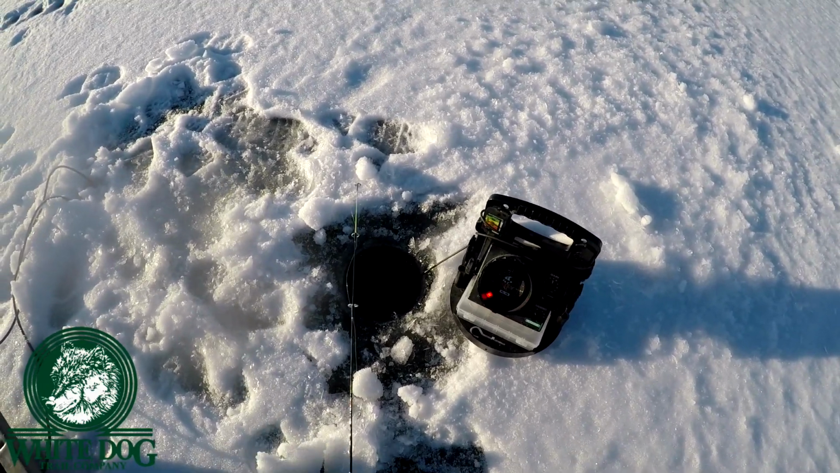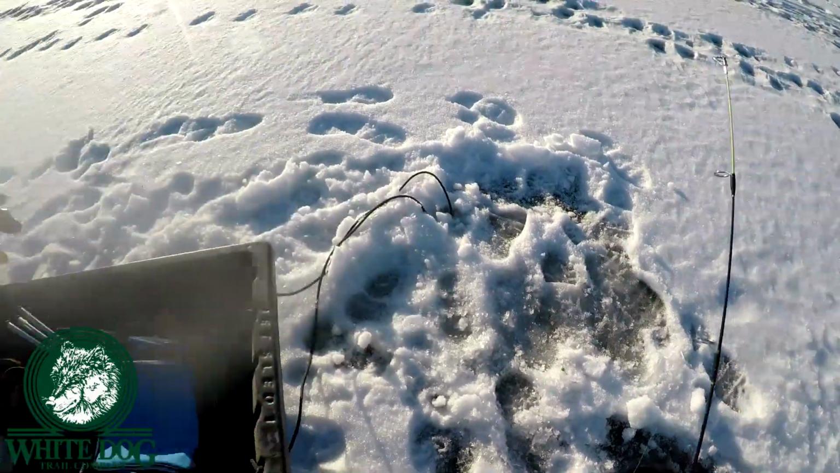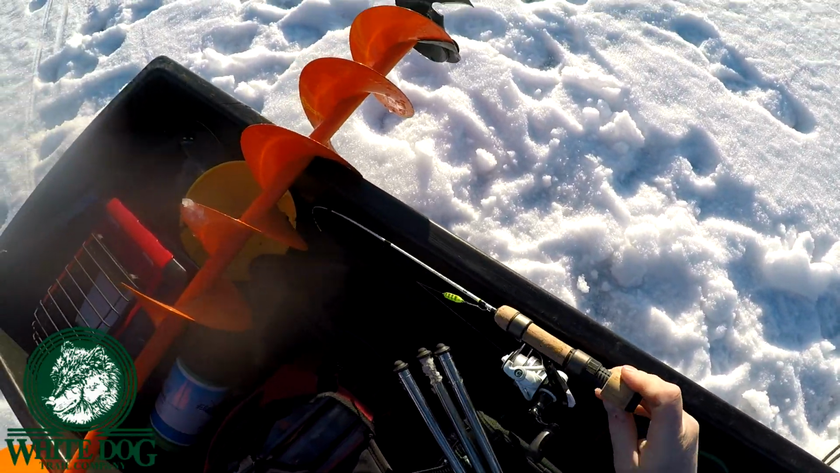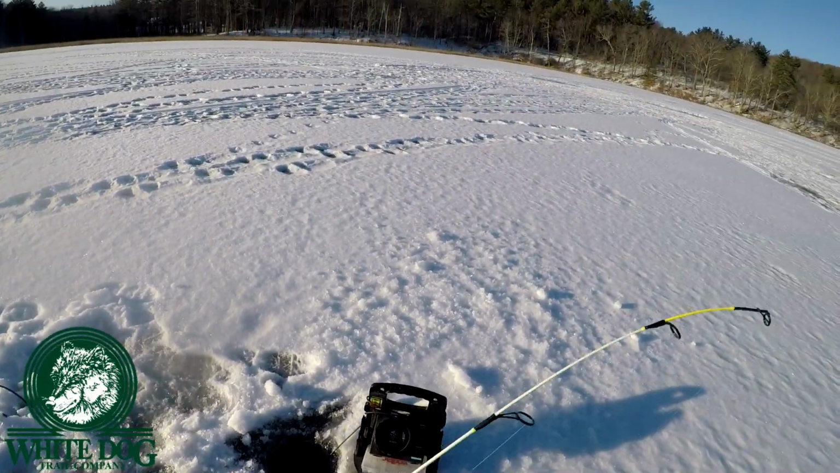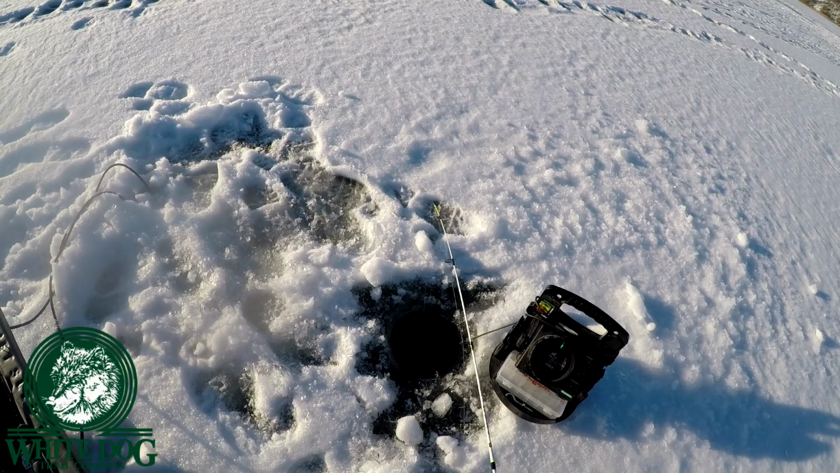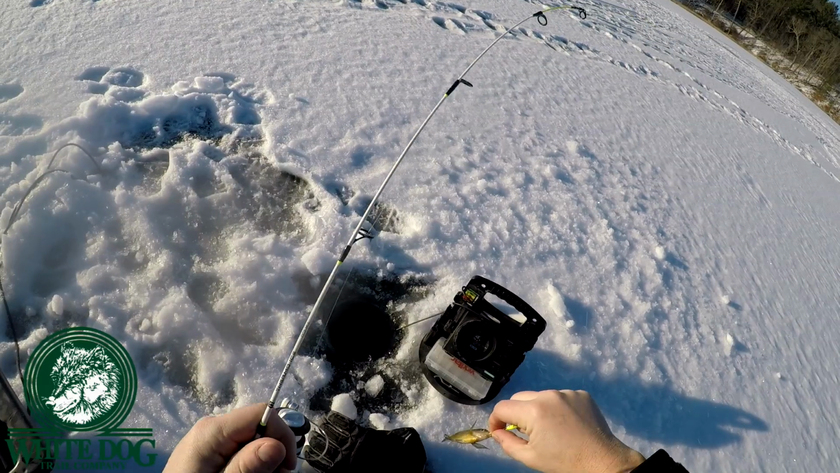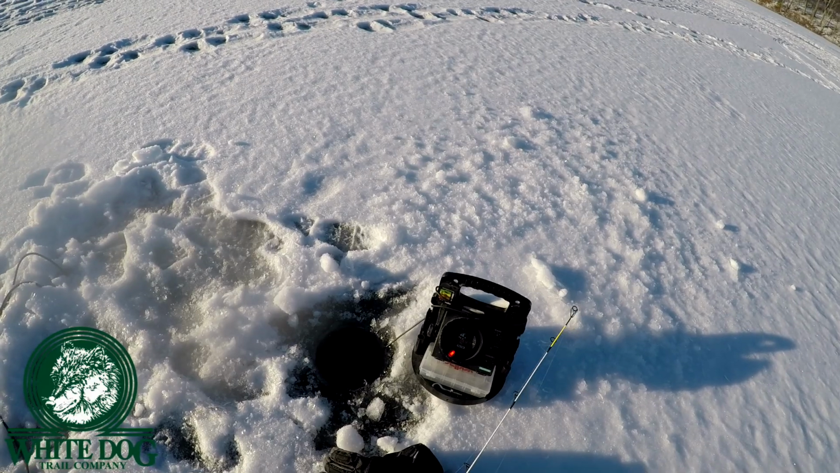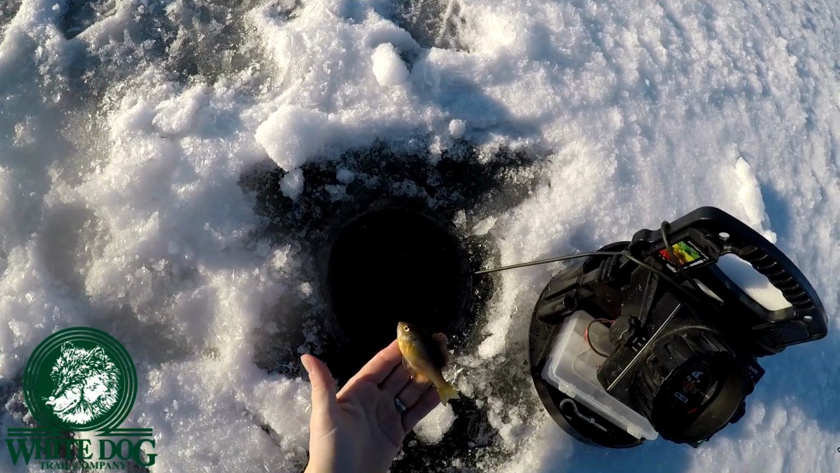I think I got to switch up to a smaller hook. I'm going to the Haley. So, try something different. Try a little tiny hook with a spike. God, are you seriously that tiny? You've got to be kidding me. Where are all the big fish that I caught last time? Because you are literally like the tiniest fish I've ever caught.